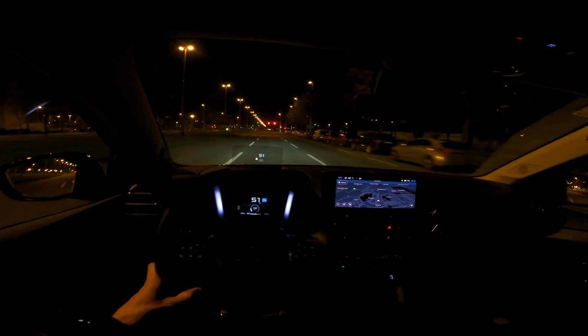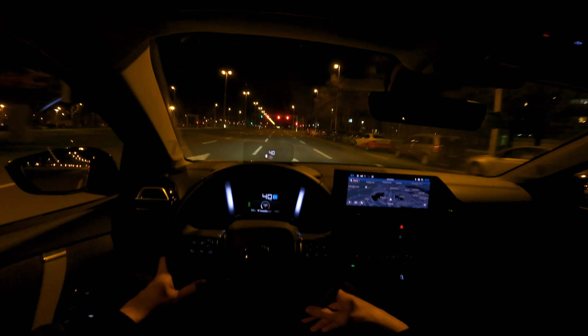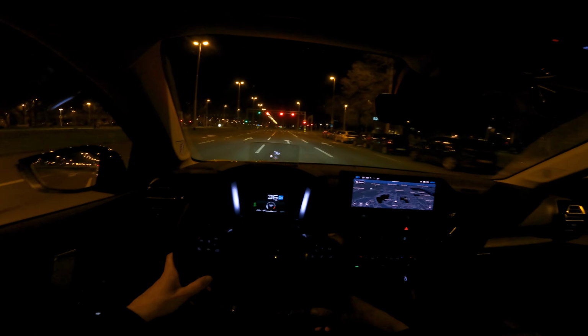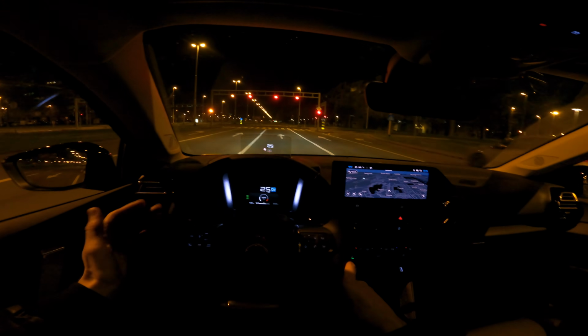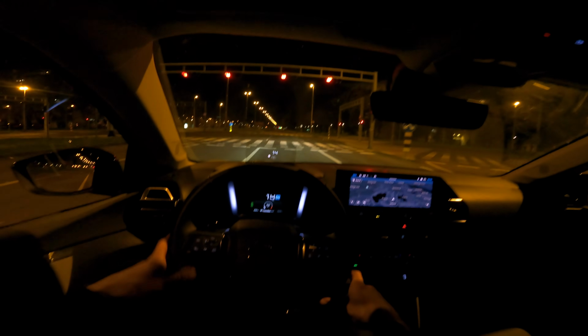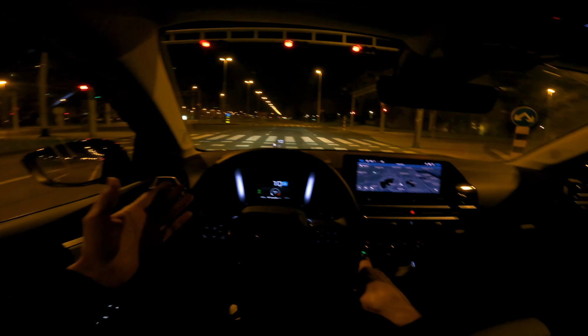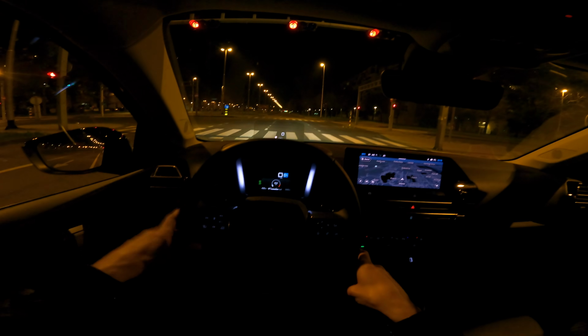Now on the head-up display, you can always see the speed the car recognizes, and you can see distance and lane assist. Now the lane assist is always active and it's going to prevent you from crossing the lane, and it's always there in the head-up.